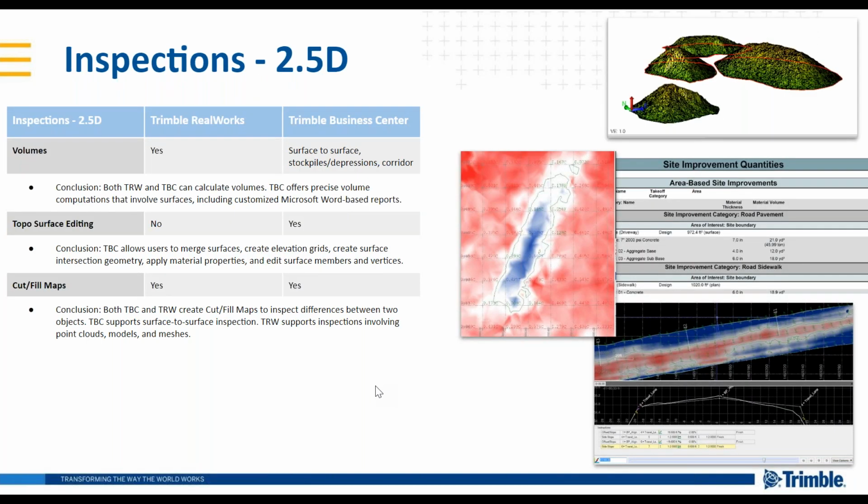Okay, next topic, inspections, the 2.5D workflow. We went back and forth when we were trying to put this presentation together because the definition of a surface versus a mesh differs depending on your frame of reference.